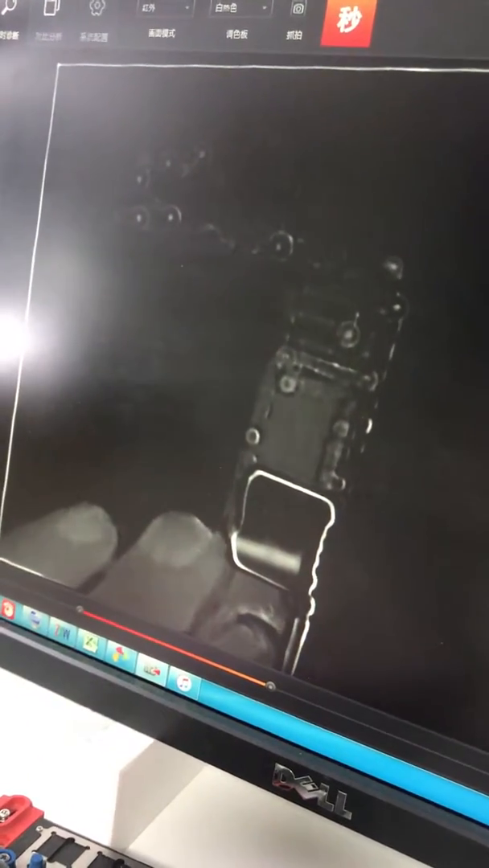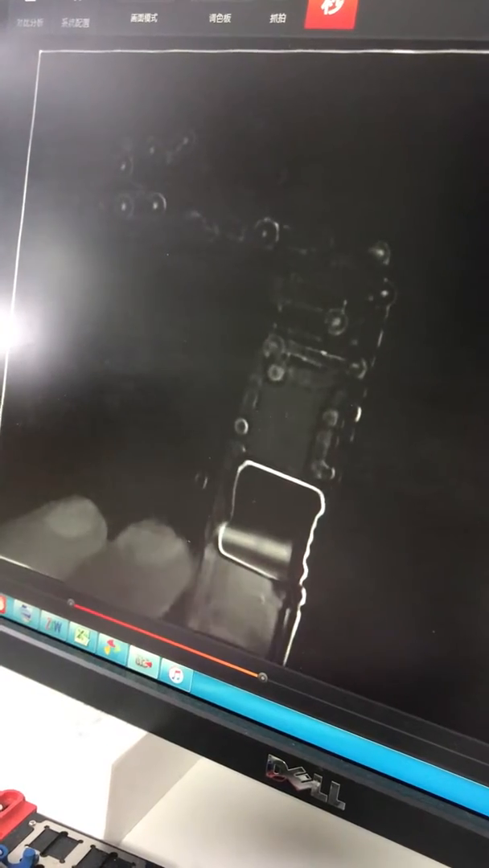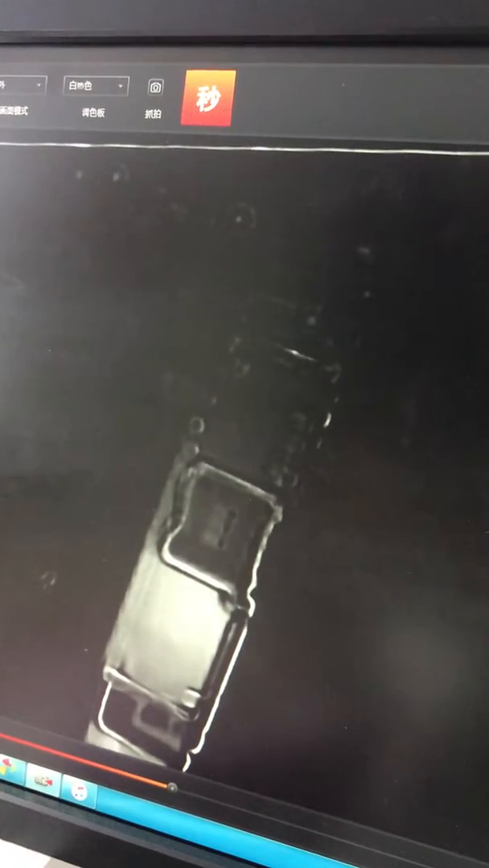So see, reduce the voltage and check. Also here, make it a little bit dark to find the shortage.